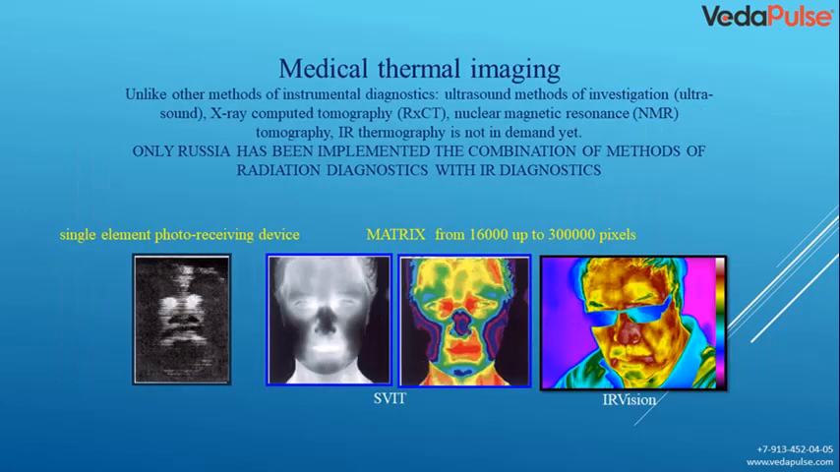What is medical thermal imaging? Unlike other methods of instrumental diagnostics, ultrasound, X-ray computed tomography, nuclear magnetic resonance tomography, IR thermography is not in demand yet, since small cameras that would not be very expensive have not yet been developed. Here you can see a thermal imaging camera. And here it is well shown how it was in the 60s. Accordingly, this is a single-element photo-receiving device, mechanical. And here you can see the matrix ones. Imagine that there are 16,000 thermometers in this matrix, but there are already 300,000 thermometers in this one.